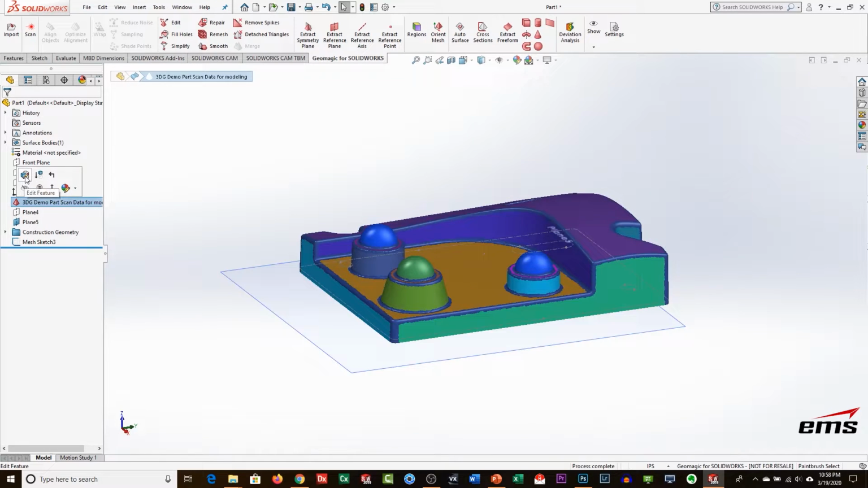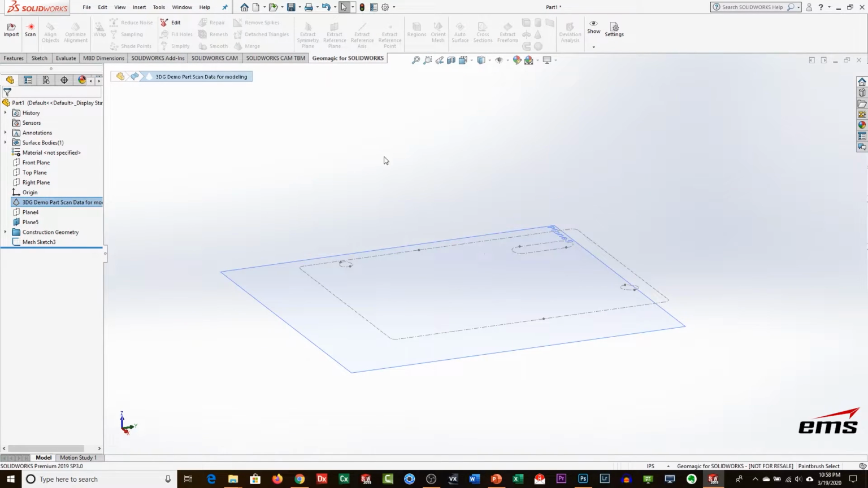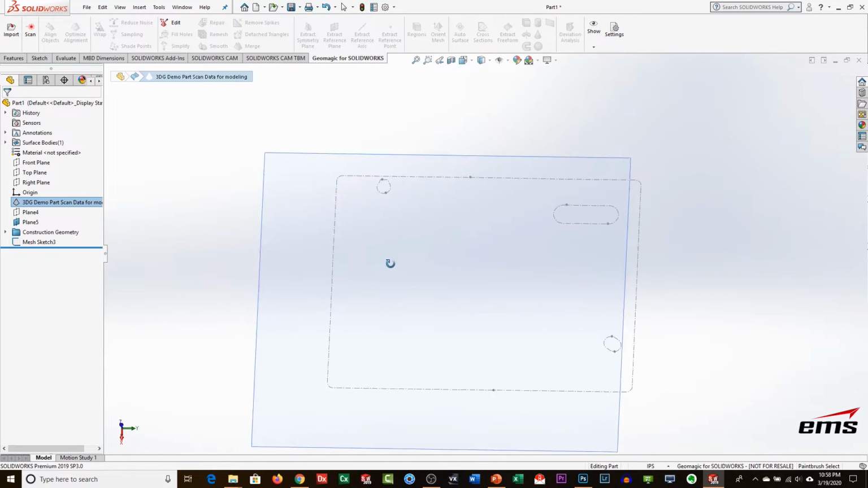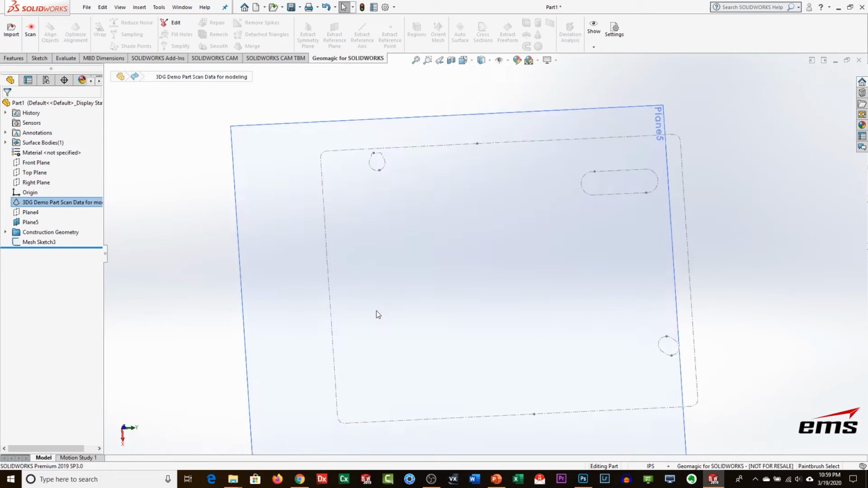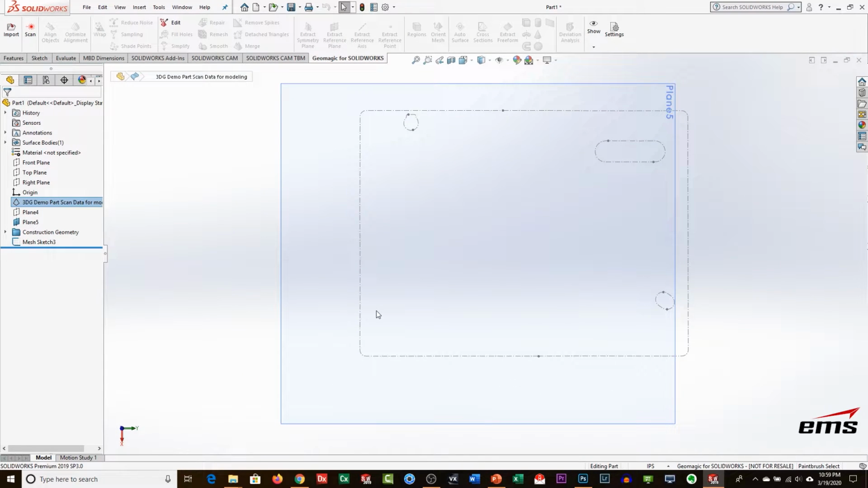So if you turn off the scan data for a minute, let's take a look. What it does is it cuts this through the scan data and basically builds it as construction geometry in SolidWorks. So it's kind of like reference geometry. Theoretically, you could turn that setting off and it would be real geometry, so to speak. But like before, it's not perfect lines and tangent arcs and parallel and perpendicular. It's just reference. So we're just going to use it as reference like we did before.